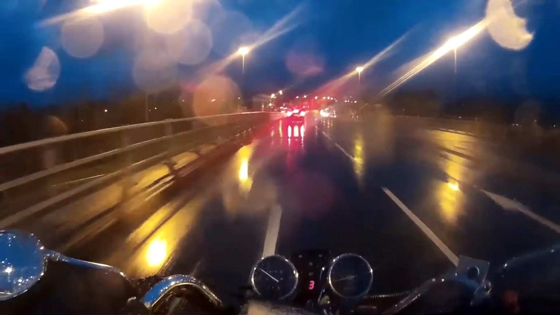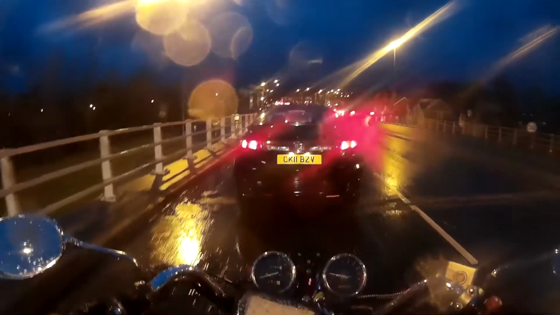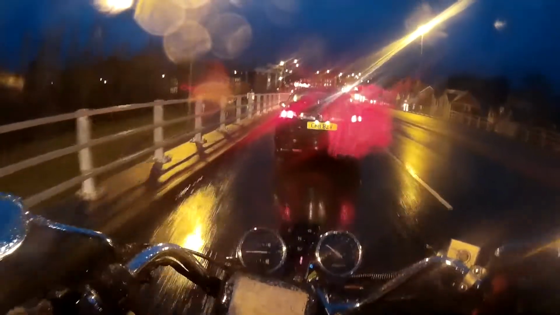Sorry about the swearing. We've been forecast to have gale force winds, and for the past couple of days we have had gusts of up to 80 miles an hour. I have to admit I have been caught up by a couple of those gusts and had to adjust quickly the position I am on the road.